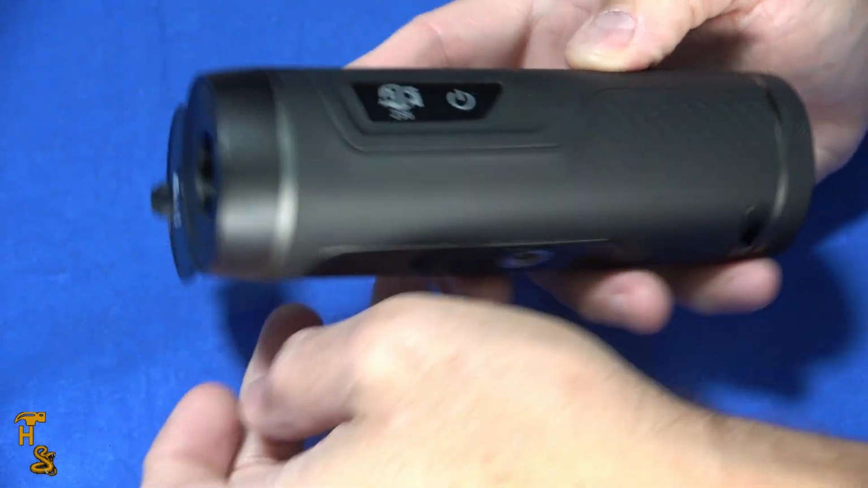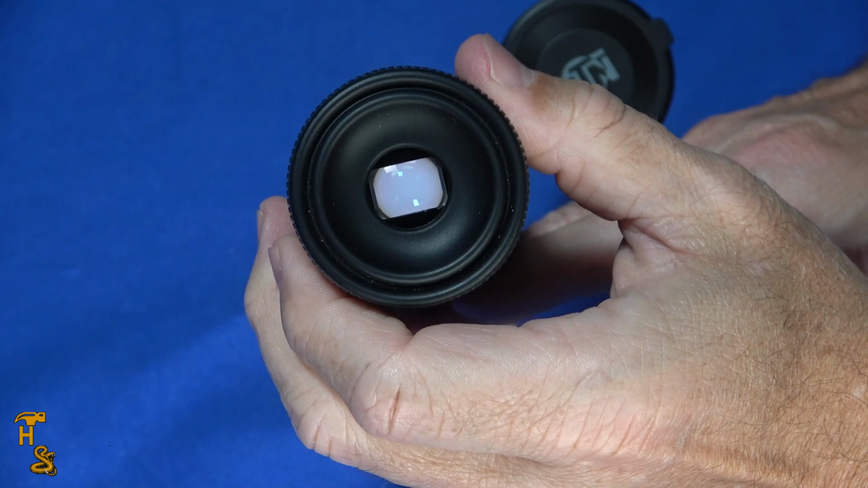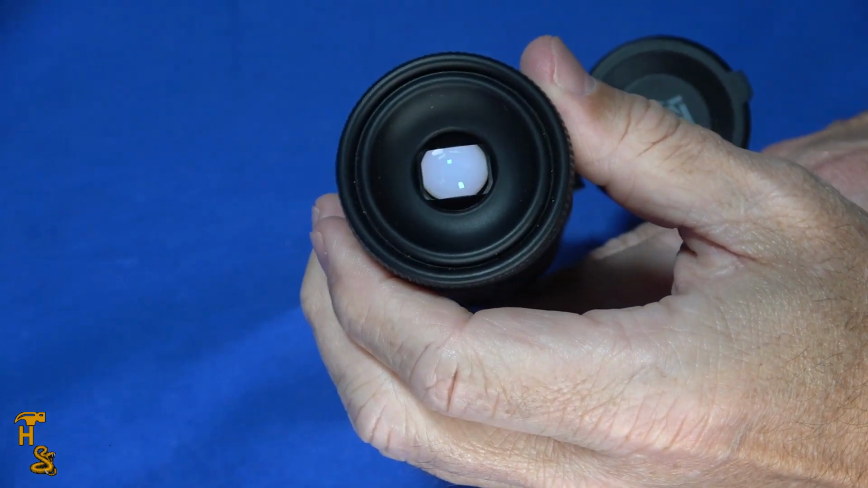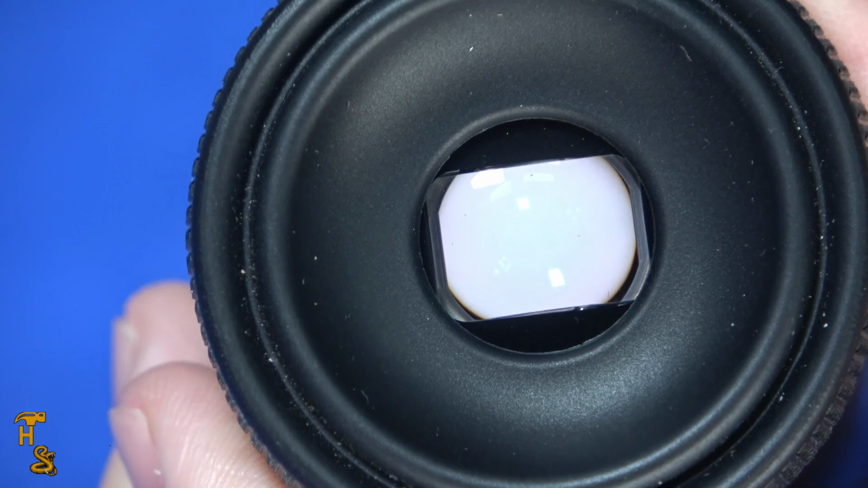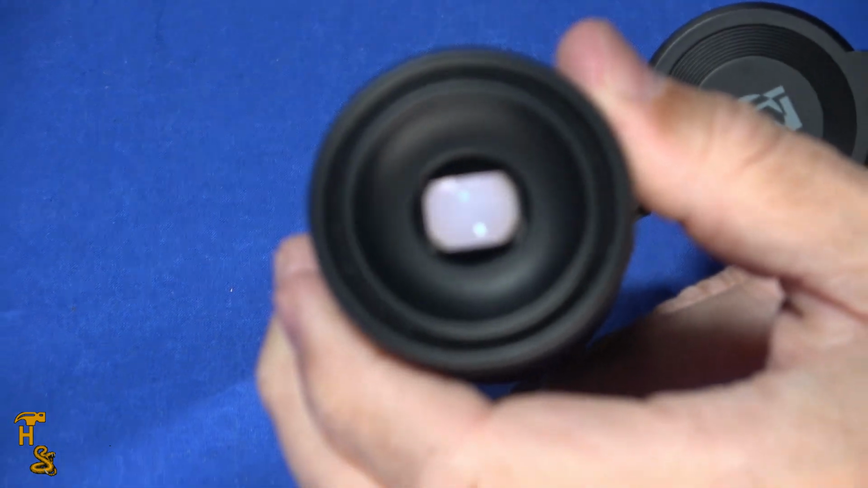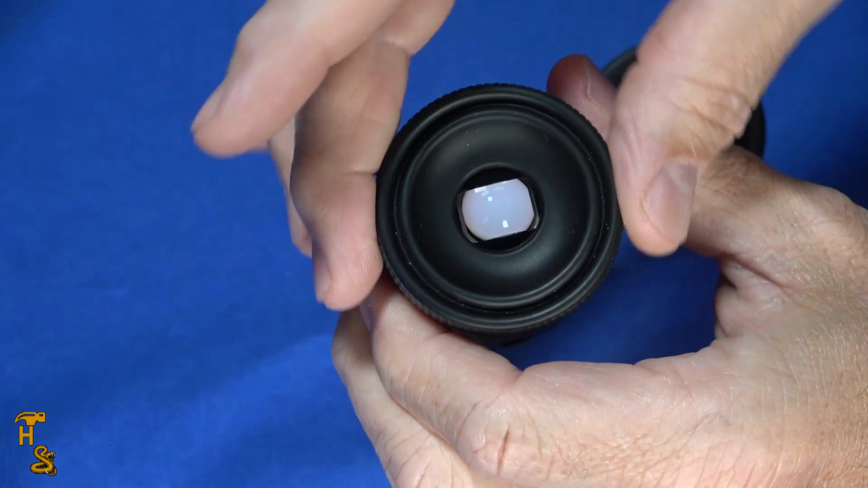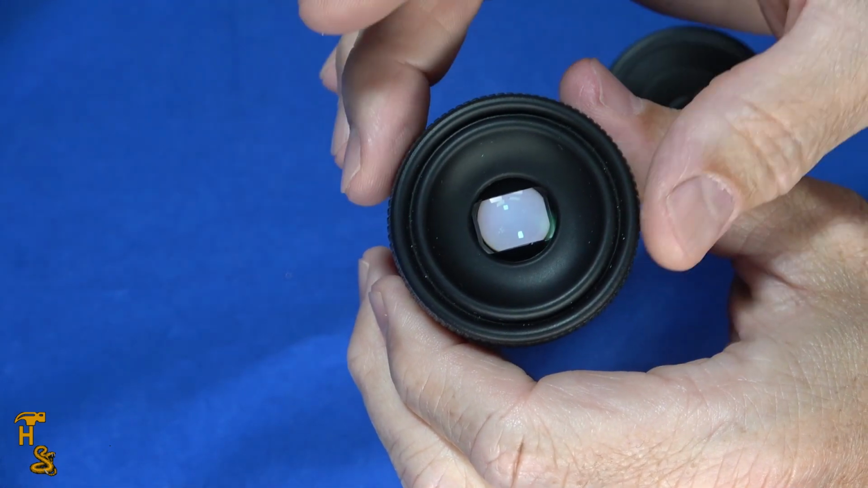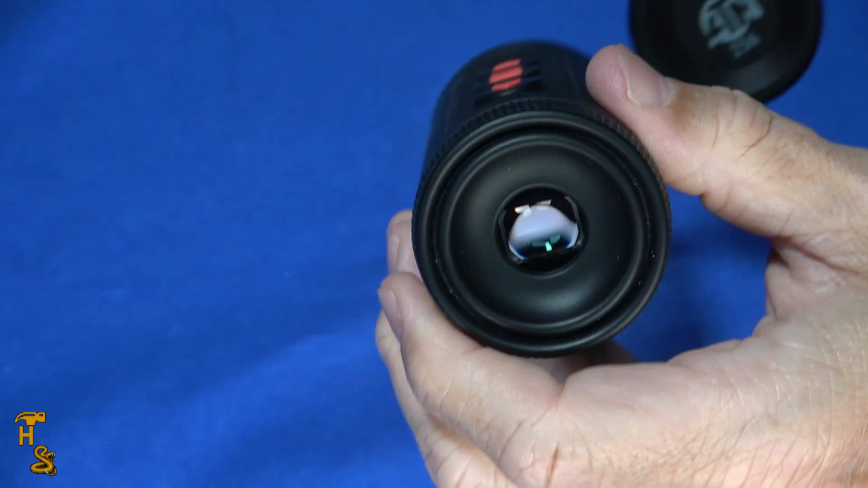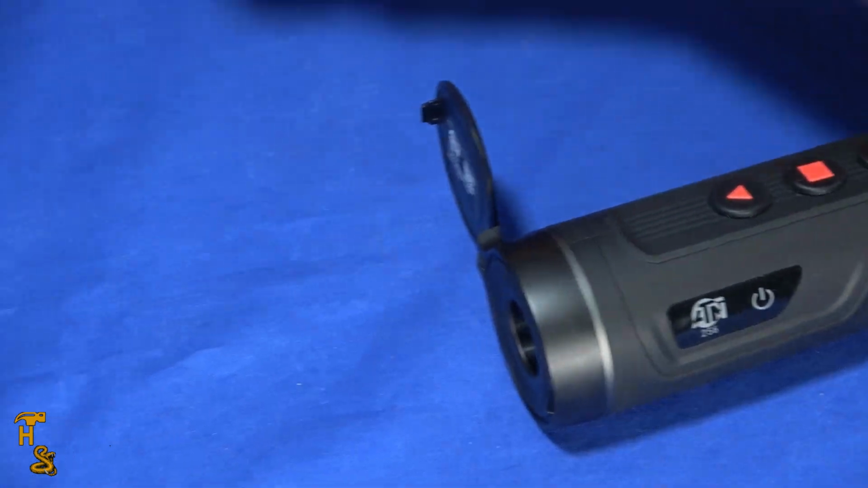So once I uncover the lens, and you're not going to be able to see this at all, but there's an 800 by 600 OLED screen in there that you would be looking at. And because you're going to use this as a spotting scope, you're going to hold it up in front of your eyes or in front of your glasses. And it does have a diopter adjustment. You can adjust this ring to adjust the focus to account for things like prescription lenses. The good news is this comes with an app. And by the way, that screen is actually quite sharp.